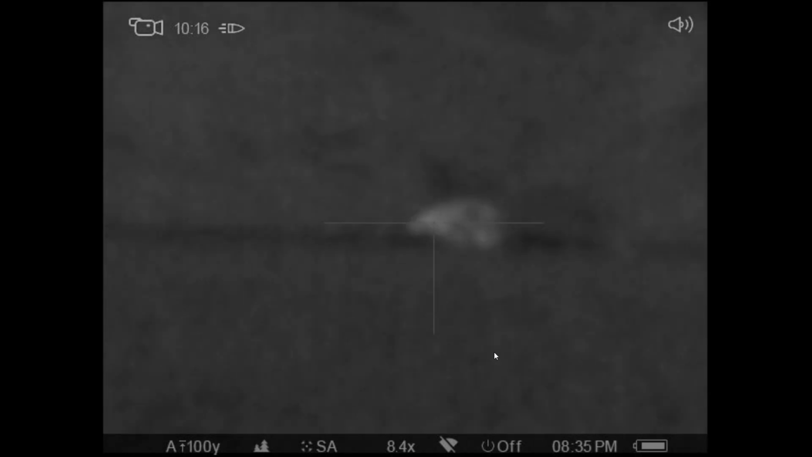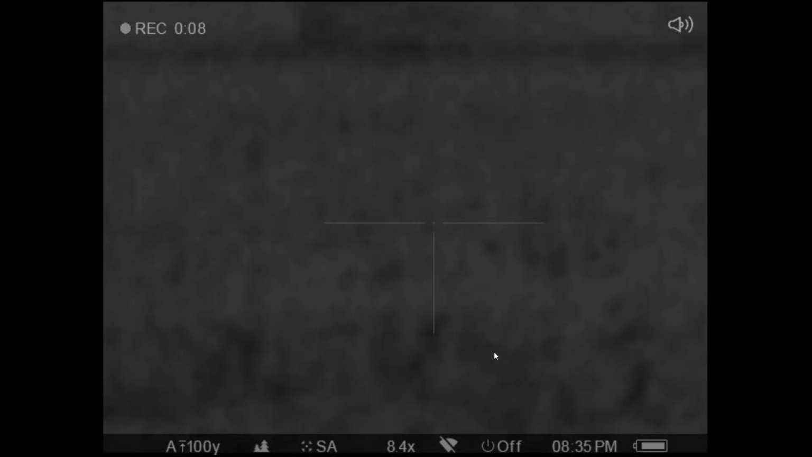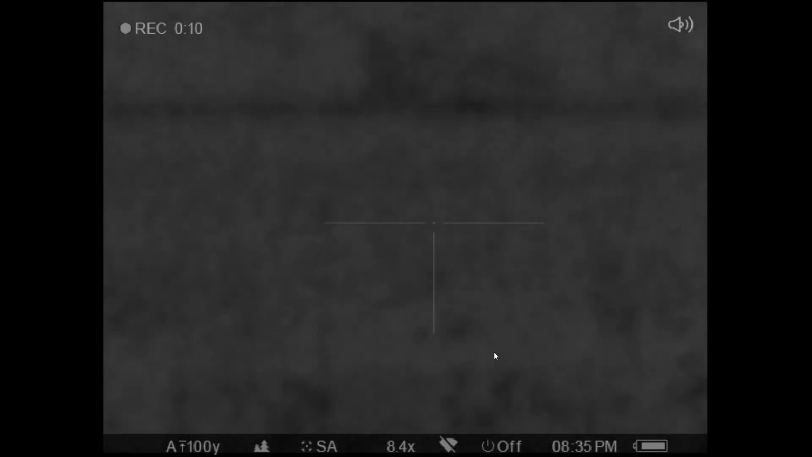We're sitting there, and this old hog comes out. He's wondering where everybody was at. He's a big hog, and I'm shooting my automatic this time. And I shoot once, hit him, and shoot twice and miss completely. Trussell shoots once. He runs down to the bottom of the riverbank and expires right there.